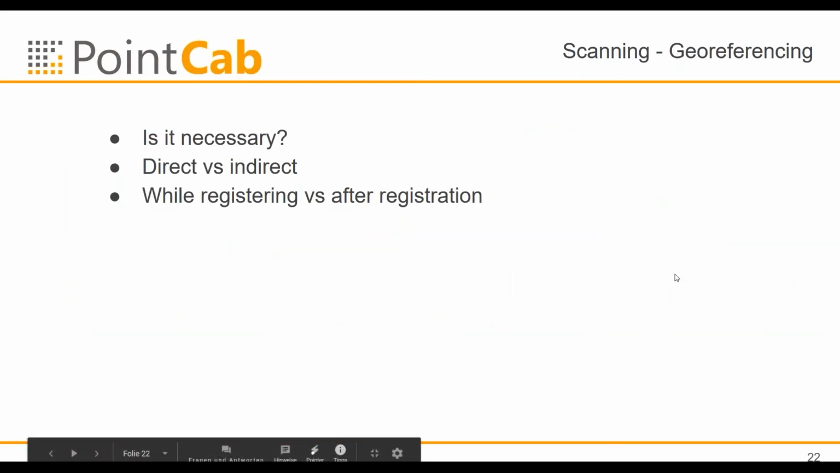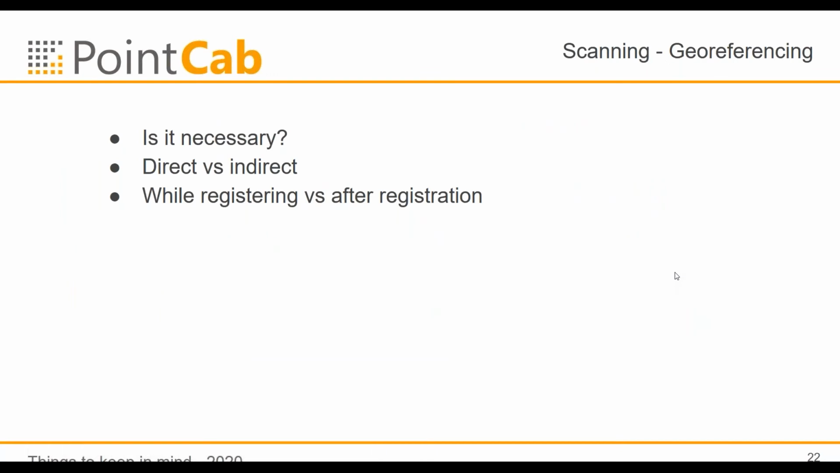Talking about georeferencing. Do you need to georeference? Does your customer want to have a georeferenced point cloud? How can you georeference, direct or indirect? And when shall you do the georeferencing? Is it necessary? As Richard already told you, it can have a big benefit that your accuracy can go up, and in addition, your scanning net is getting a lot better and more robust.